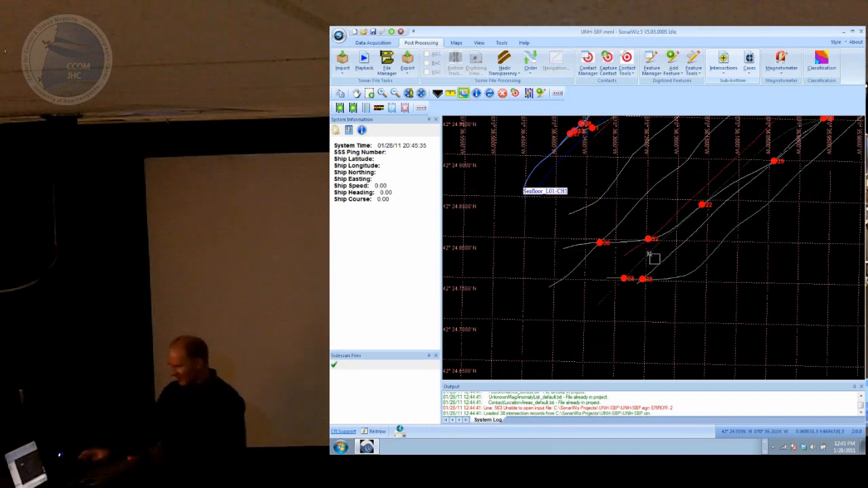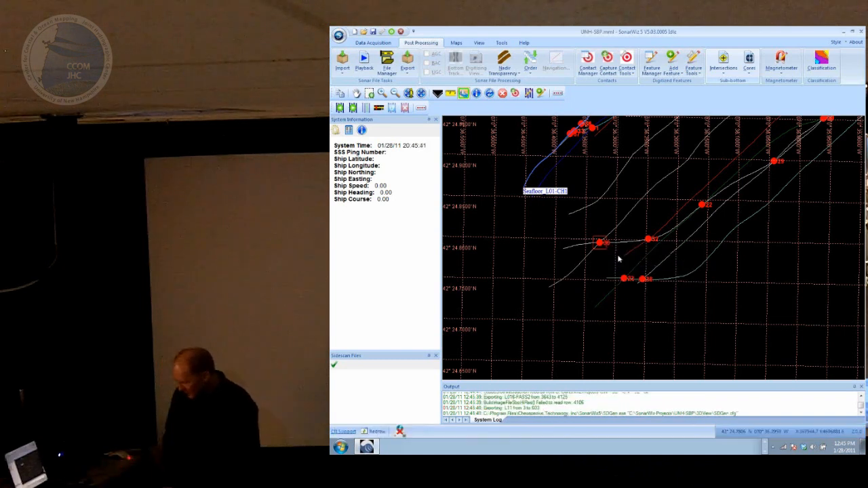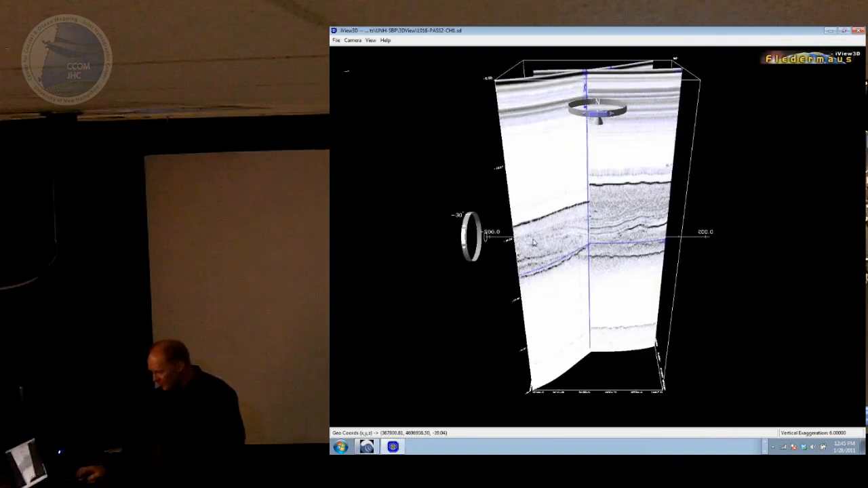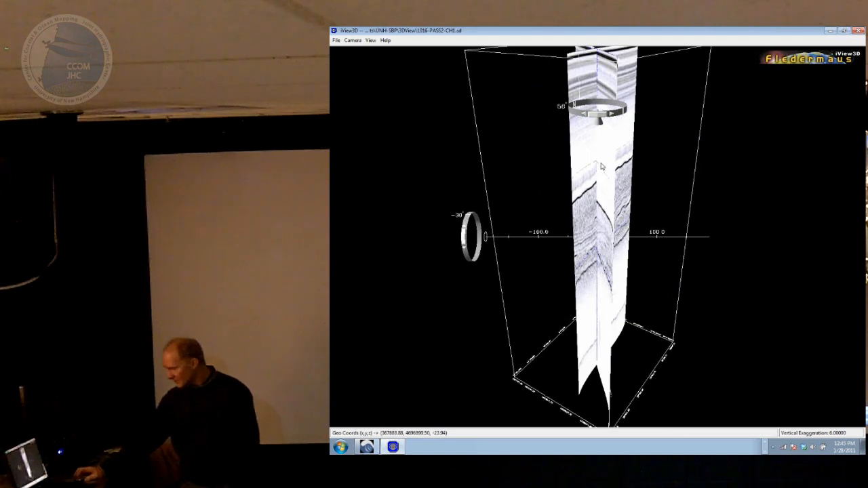Normally you would run some tie lines on your sub-bottom survey, but if you click on these intersection points, it'll open up that intersection data and show you in FleeterMouse. I don't have FleeterMouse on here, but I'm looking at the 3D viewer, the free viewer. So this is just that intersection data where it crossed. You take a couple of hundred pings on each line and then put it in an SD file.